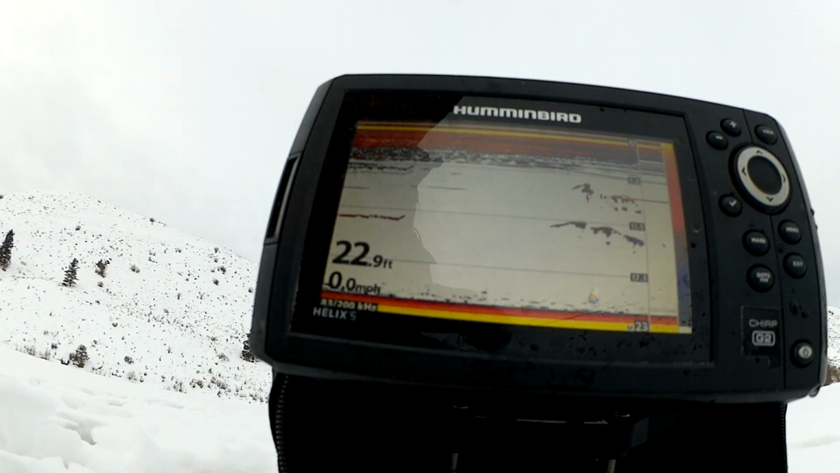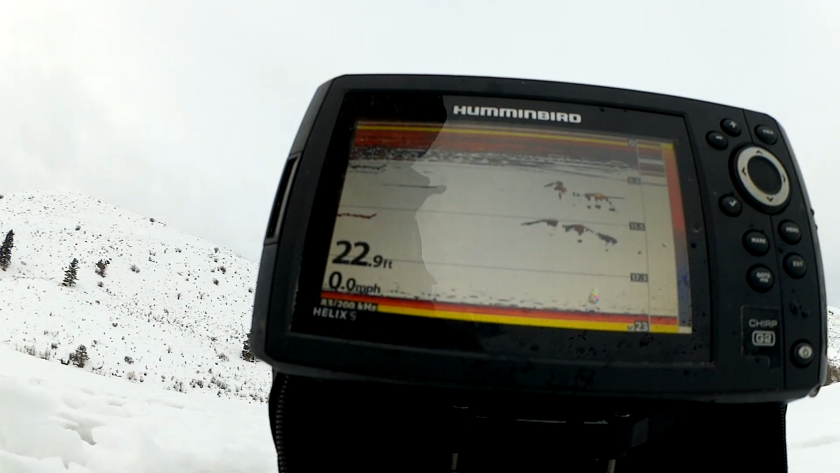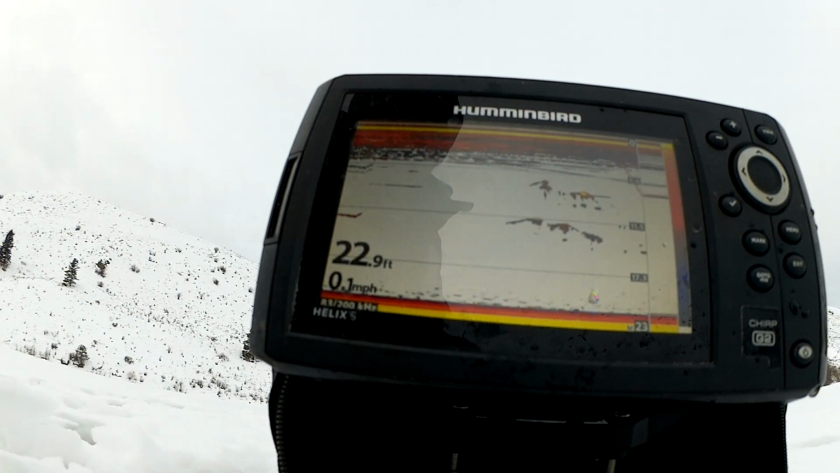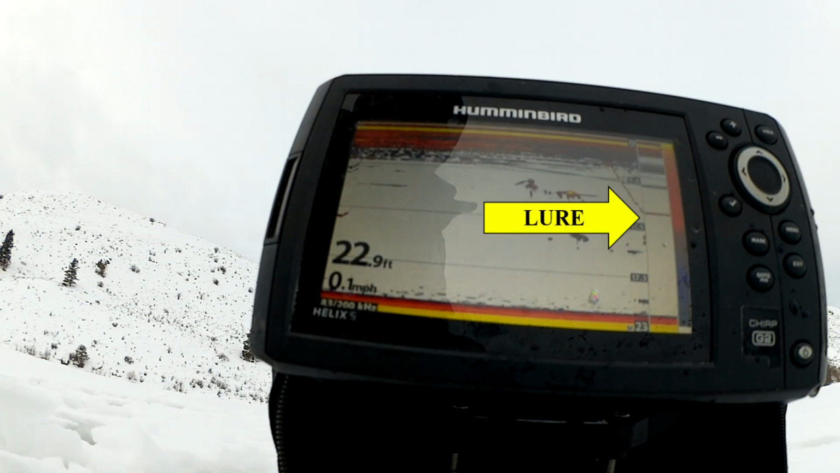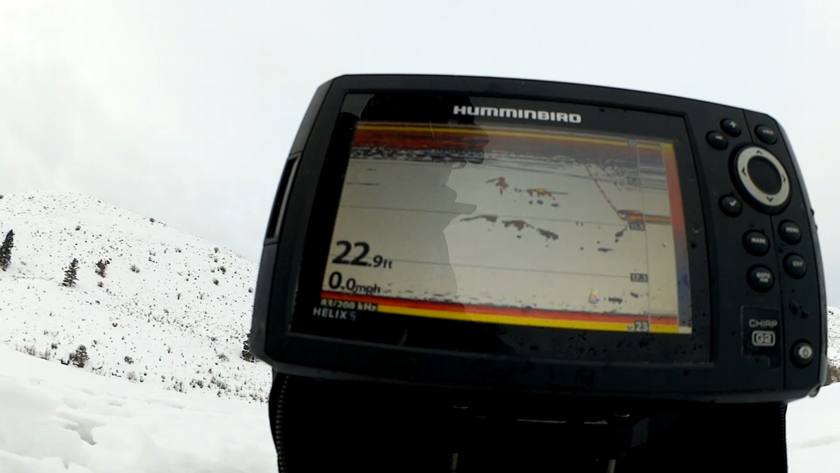So I get down there to him. There's 2 fish there. Down there. They were at between 10 and 13 feet. There's one swimming up to look at my jig. They're looking at it.